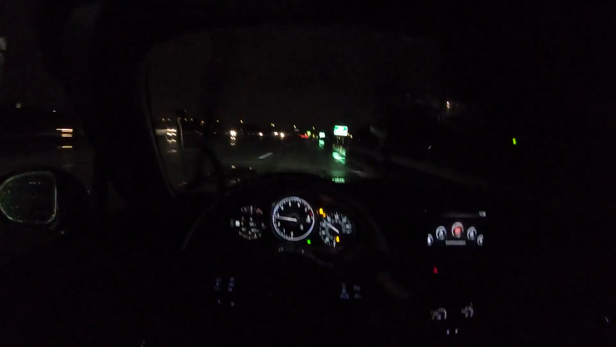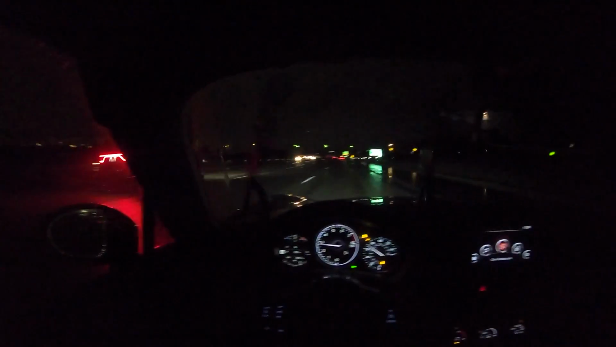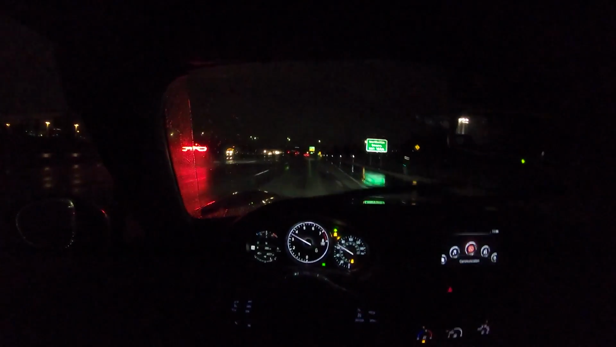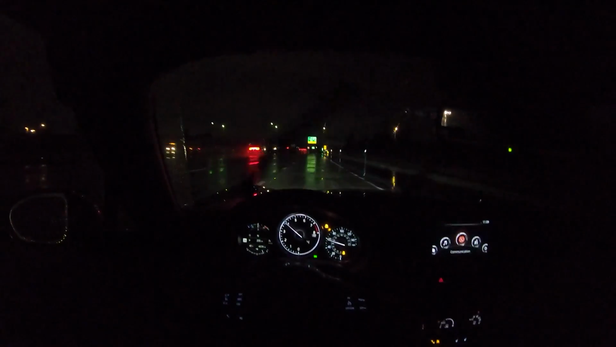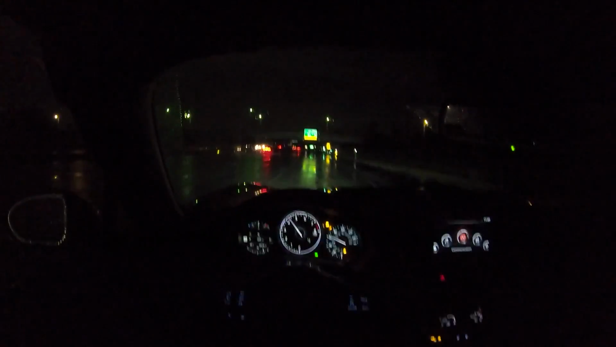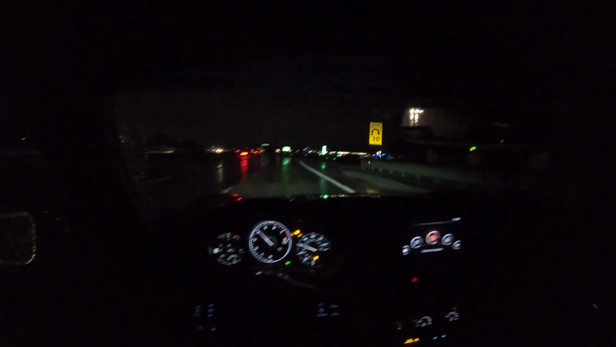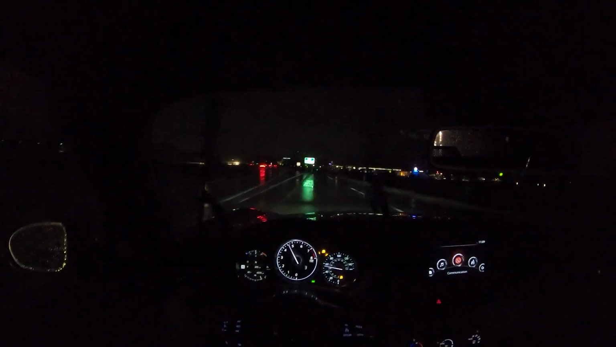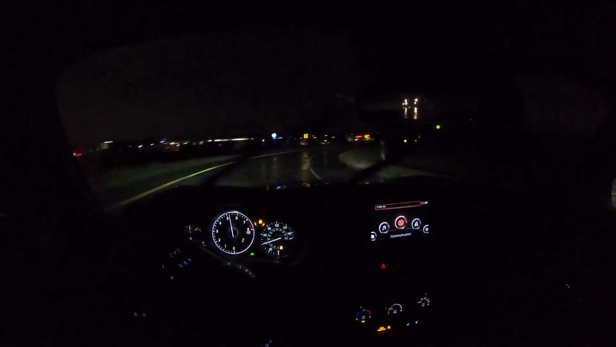What else can I say about this car? Better steering feel. I don't know if it's just a placebo effect, but I have a feeling that Mazda took a little bit of journalist advice and retuned the steering rack on this. I appreciate that. I know a little bit better what's going on with the front end. The chassis always had really good communication, but now the steering is just that much more on point.